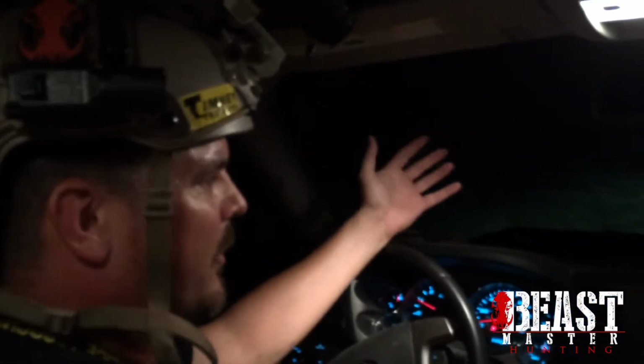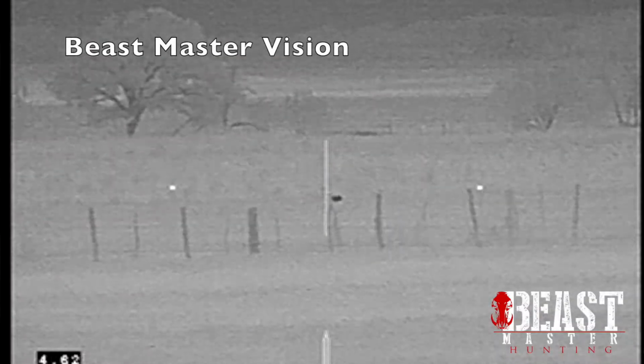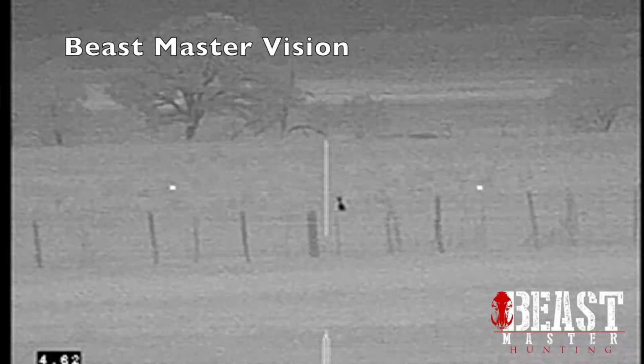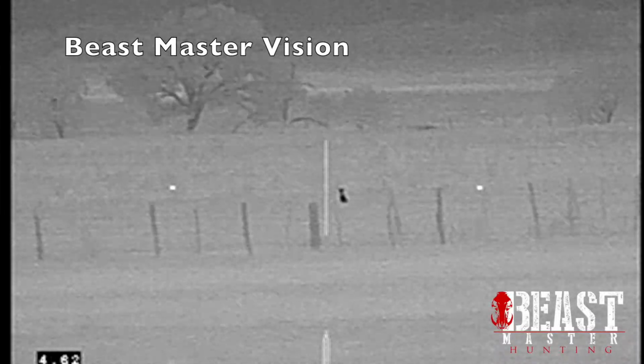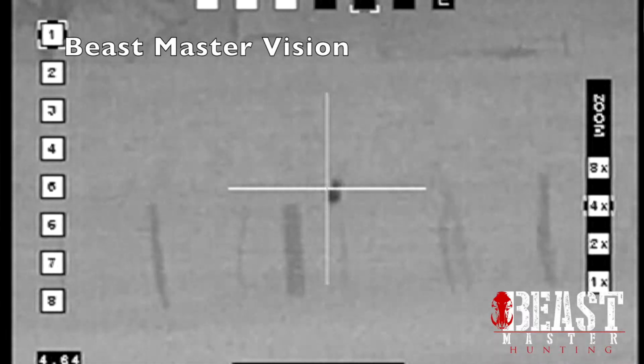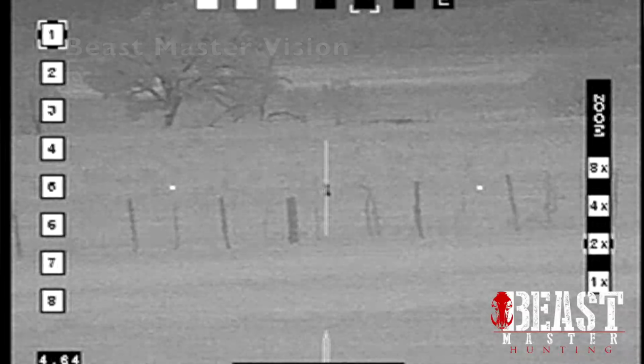You'll see on the video the first one that we saw was really excited about coming in whenever I turned on Lightning Jack, but it just wouldn't commit. A lot of times these little coyotes get excited about stuff, but then they get scared about stuff, so they won't come in very close. So you got to be able to make those 230, 240 yard shots sometimes.